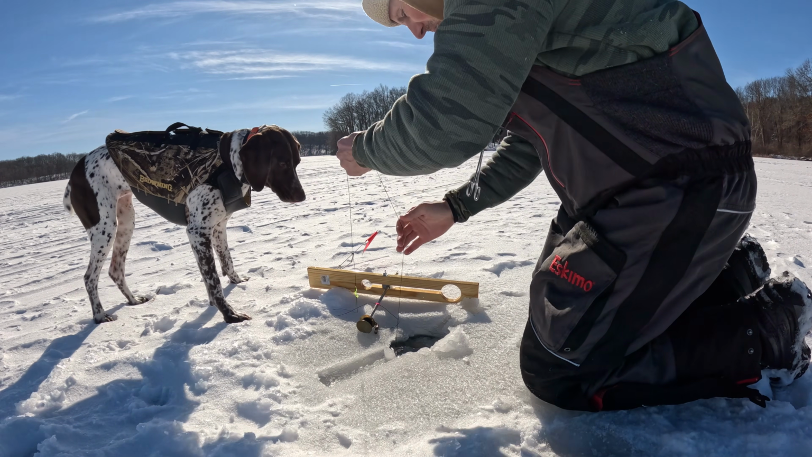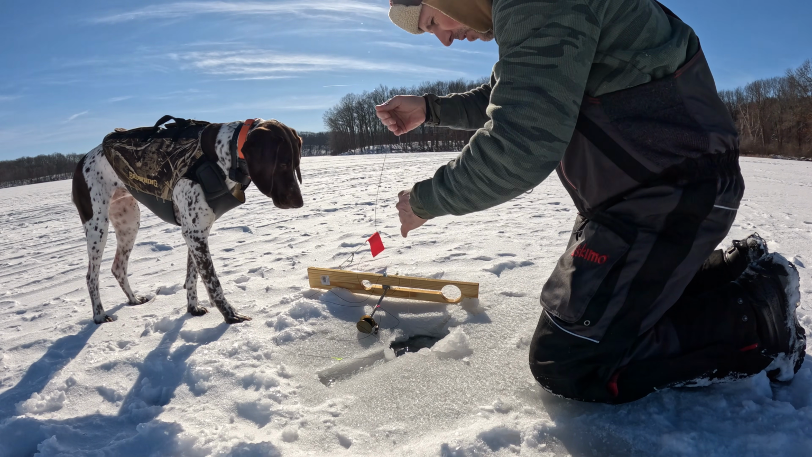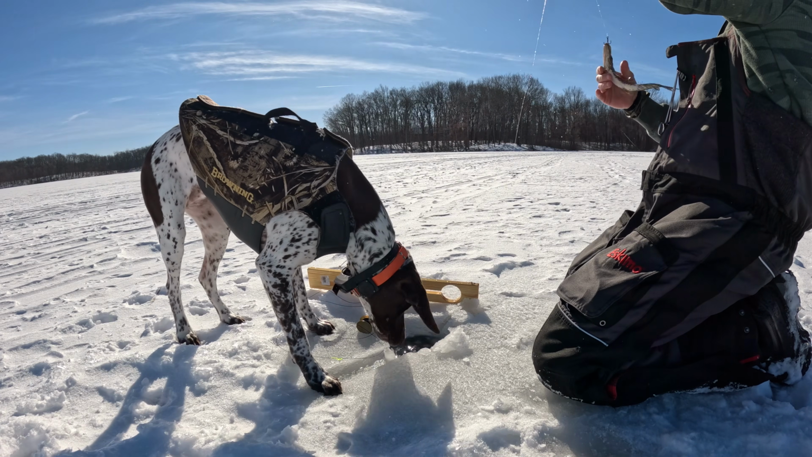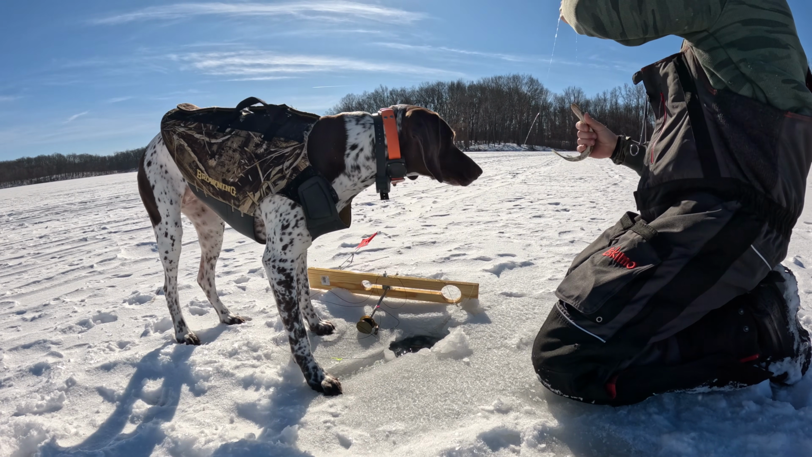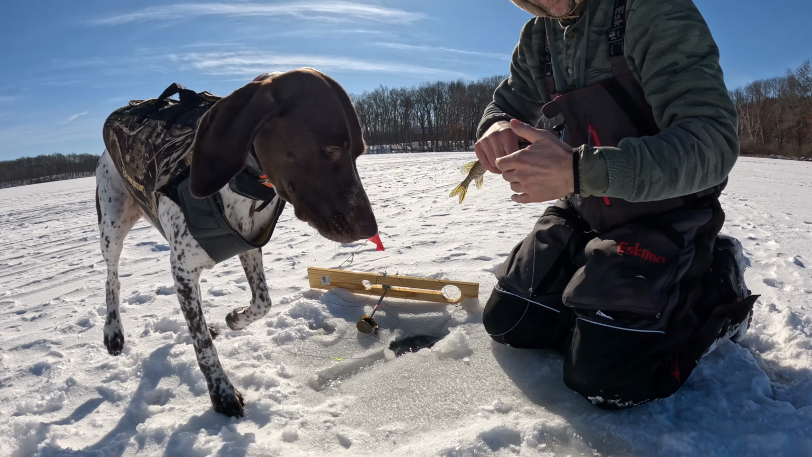Got something. Oh yeah. Doesn't feel real big though. Feels like a baby pike. Oh my gosh. That's the littlest pike ever. Oh my gosh. Here, get back, buddy. Get back.